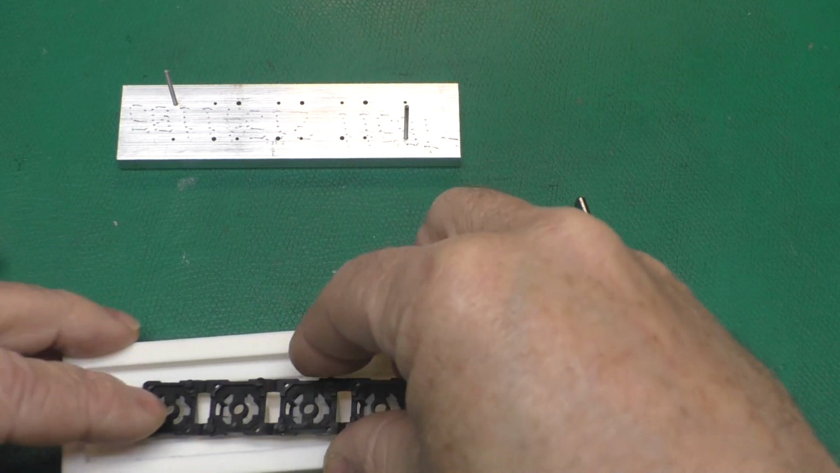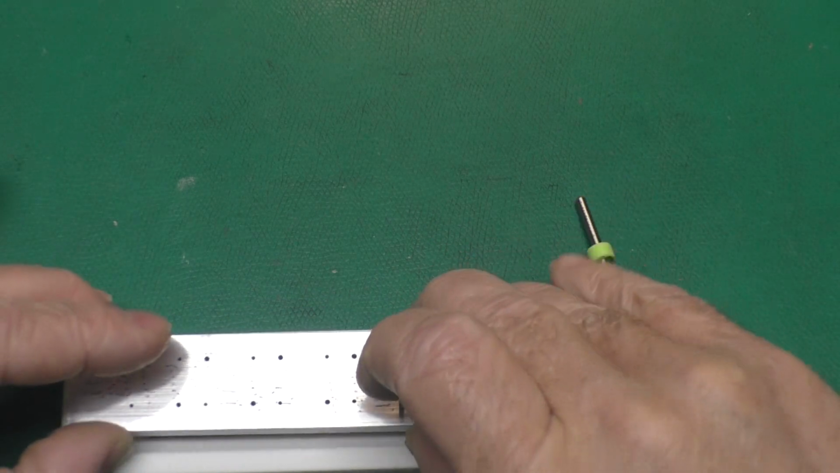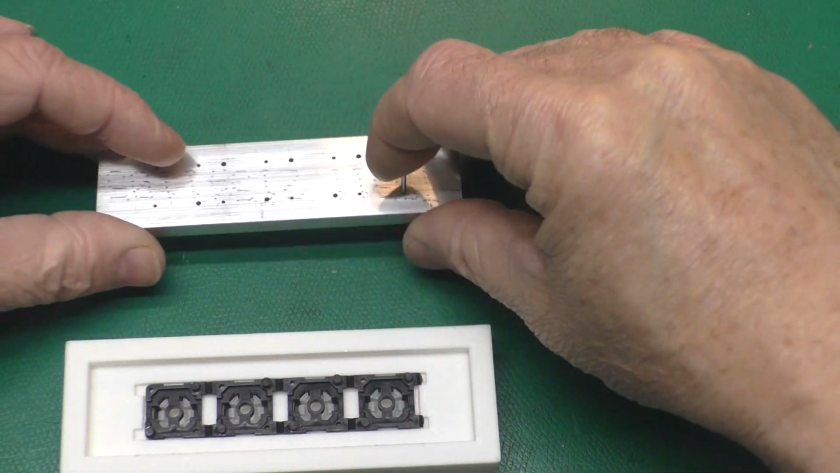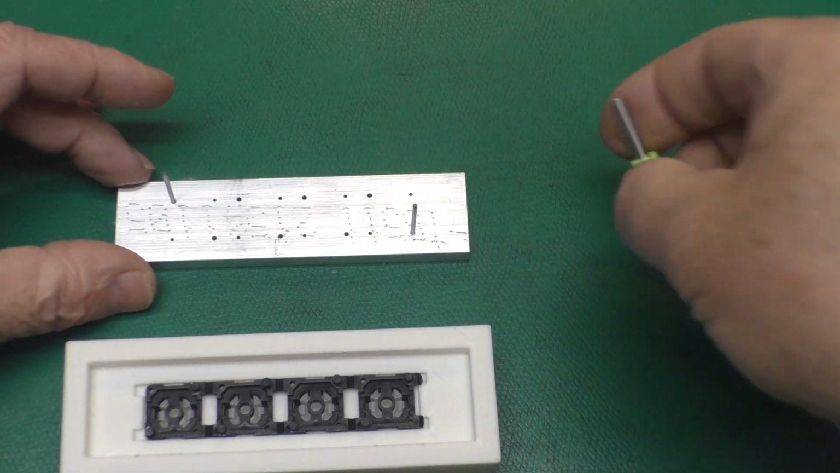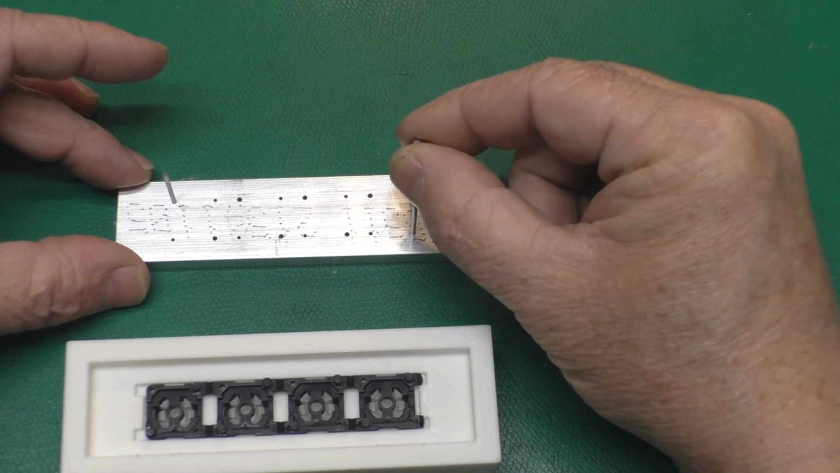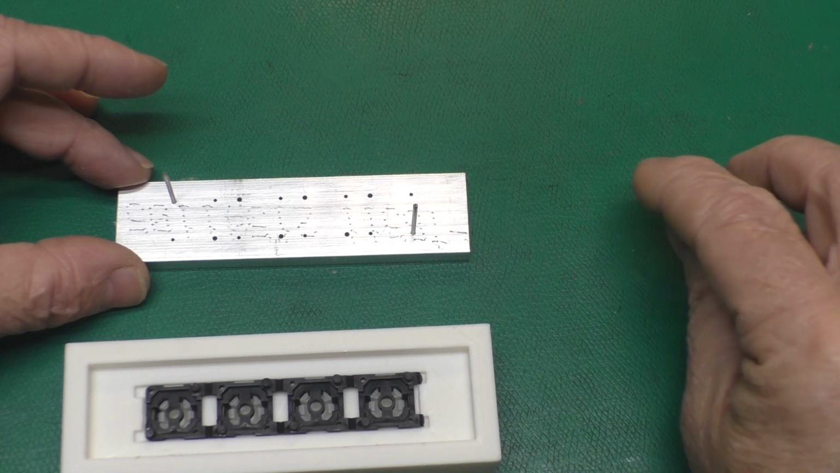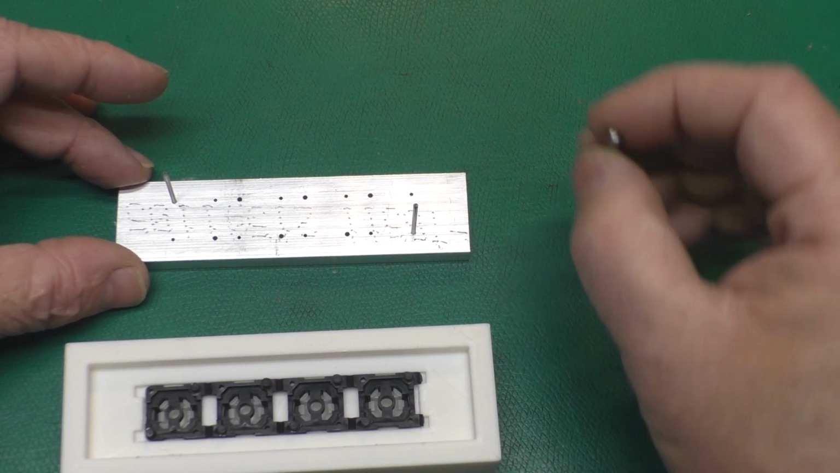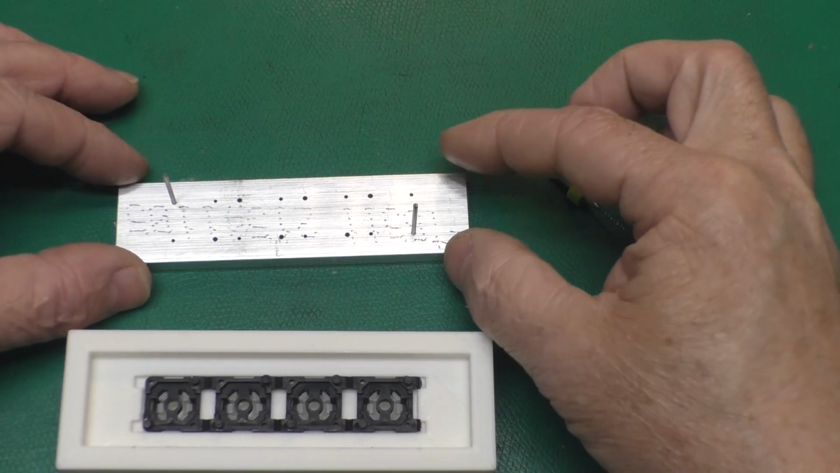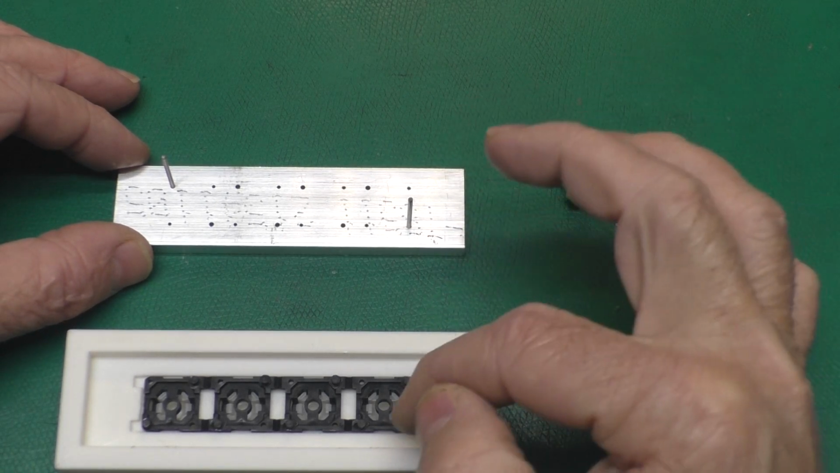flush, put this in this fixture, which we line up with these pins through this aluminum plate, which gives us a drill guide. And then through all these small holes in this plate, we drill, which will drill through where these posts used to be, and it should give us a hole in order to put a number 0 screw. So I will try this off of camera first, and then I will bring you back to do the second one.